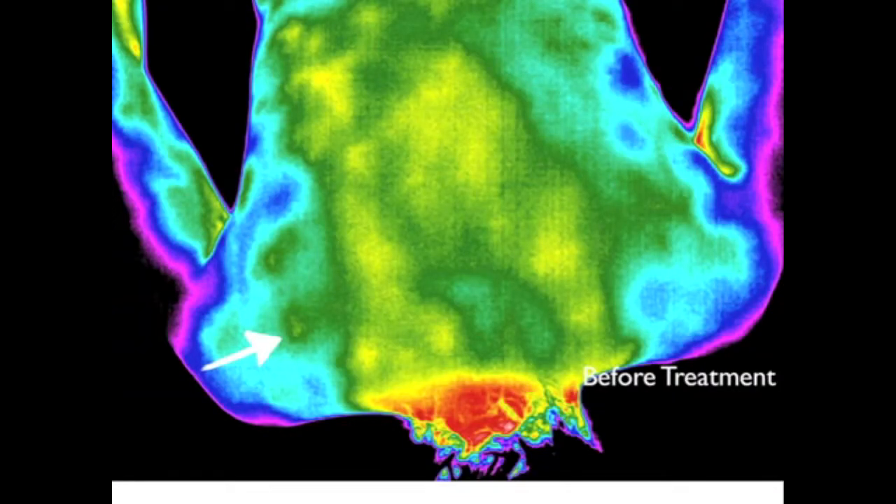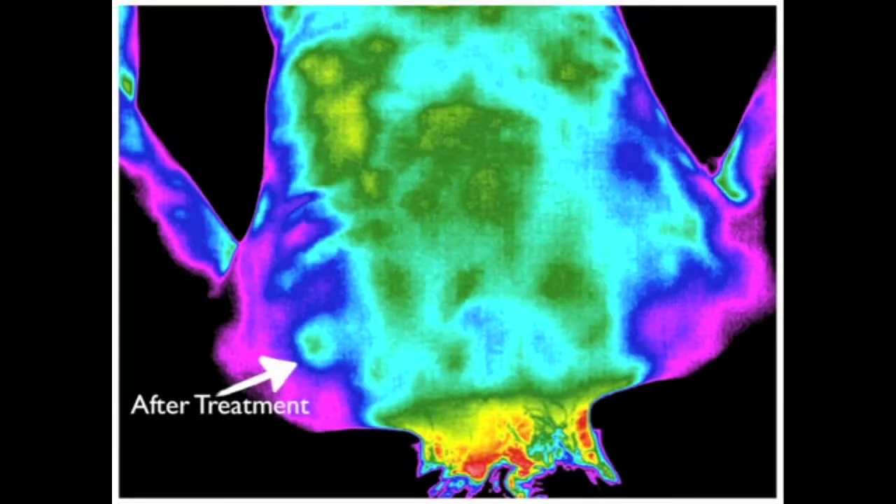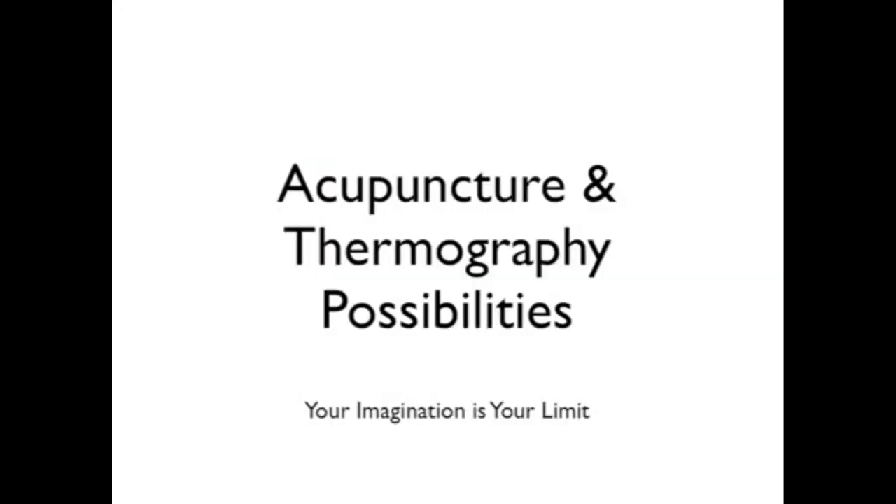Here again, look at the arrow where the point is. This is a before picture. And now look at the surrounding area in purple. You can see how it's made a considerable change in temperature in that area. Your imagination is certainly your limit with thermography and acupuncture.